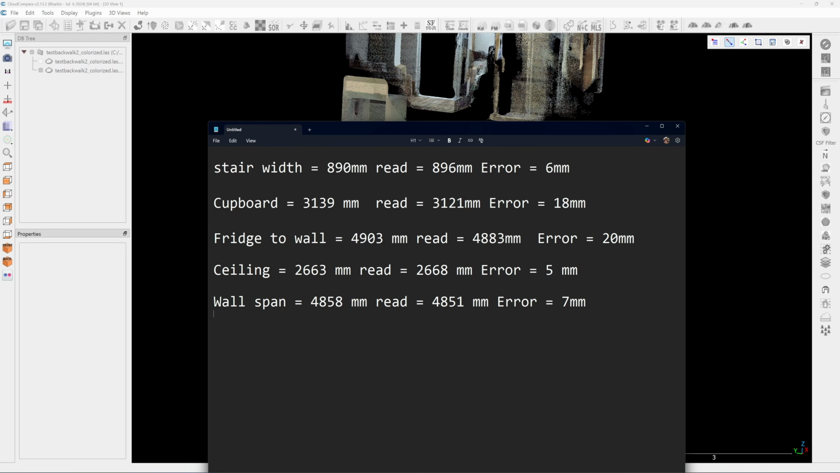But if I measure from the furniture, like the cupboard and the refrigerator, the error is higher, around 20 millimeters. Accuracy on the large flat area is higher than on the smaller area. Something to note. This is very interesting.